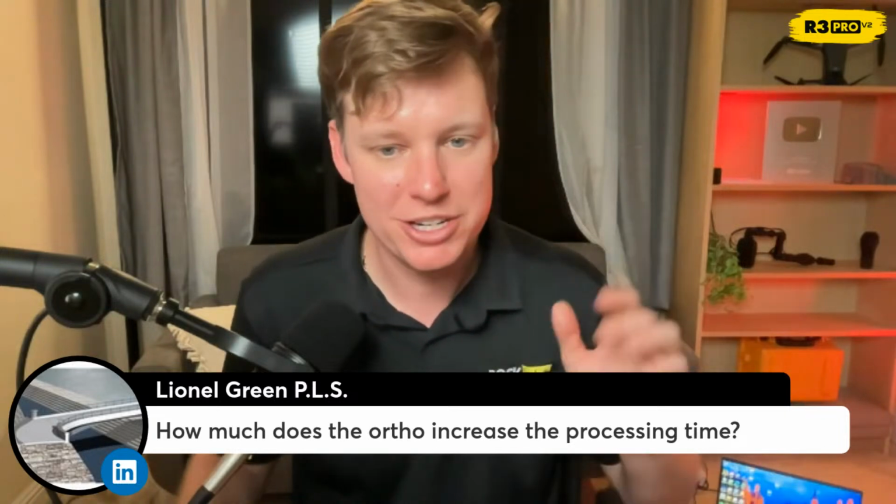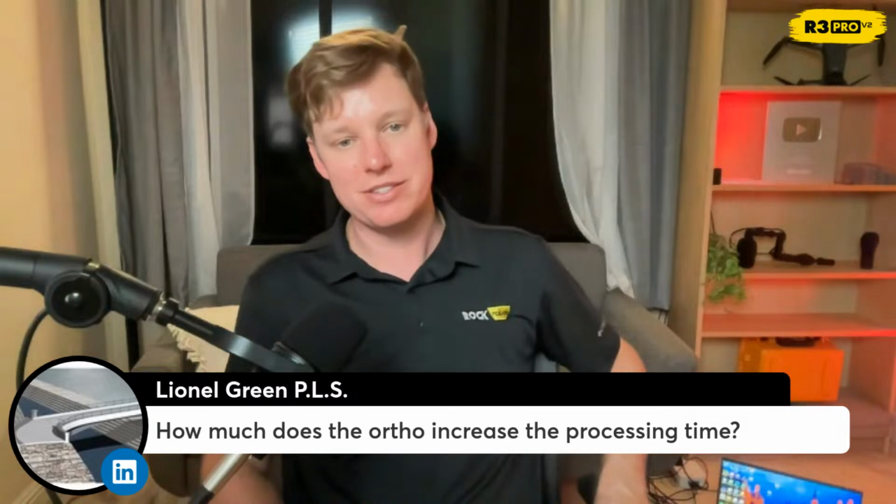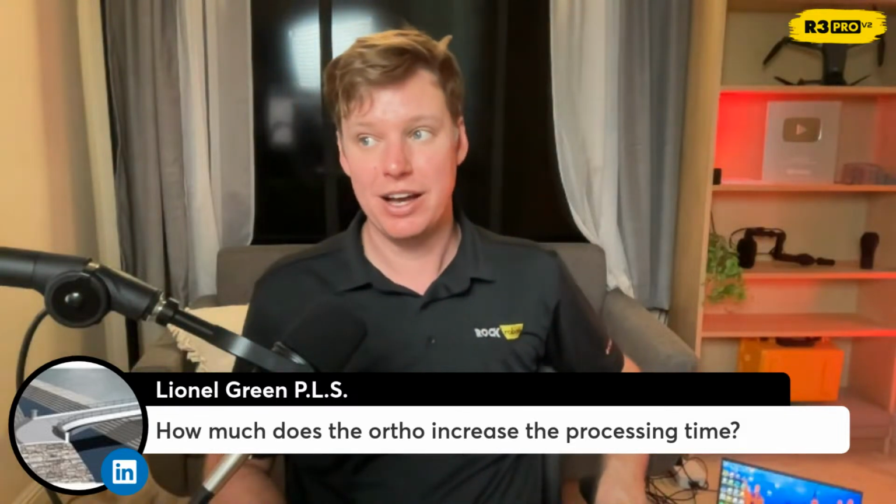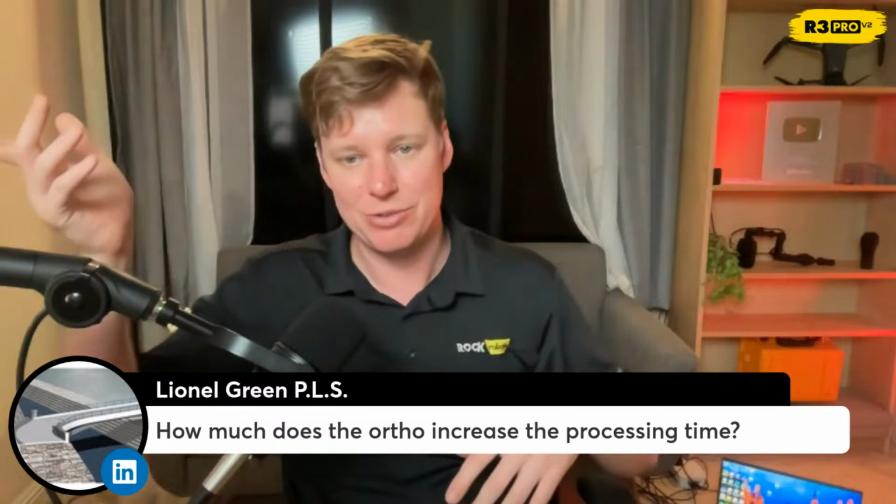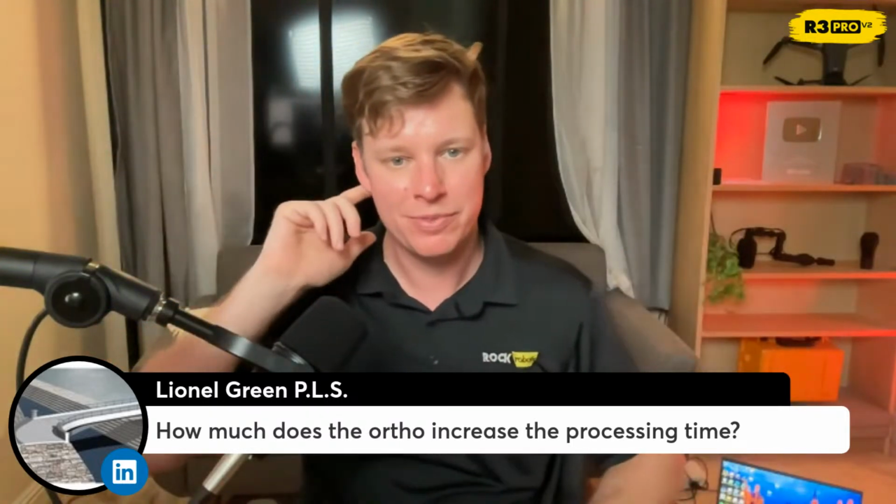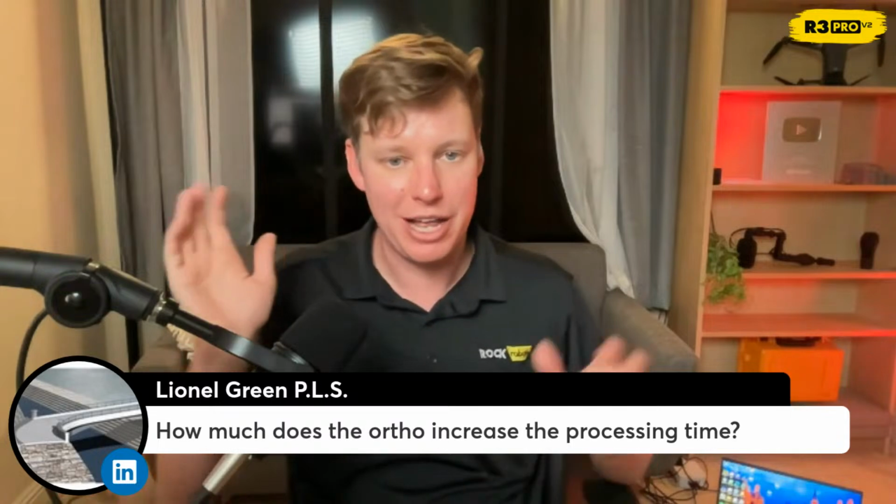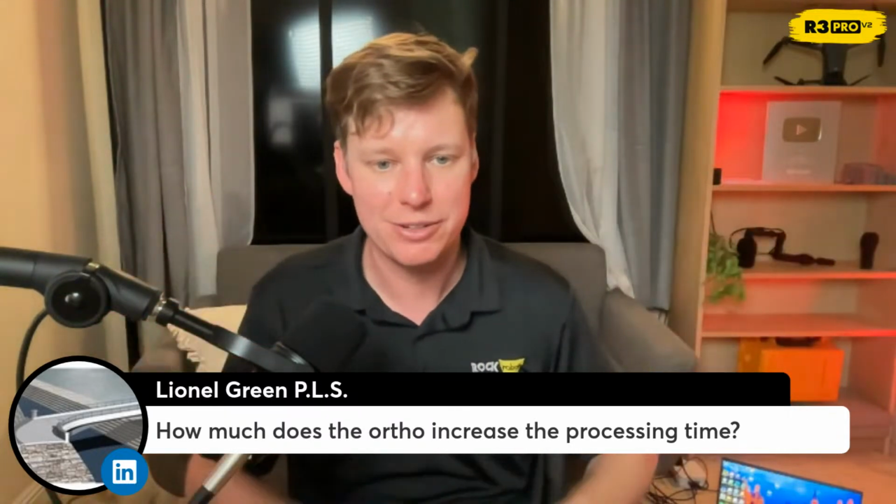How much does the ortho increase processing time? It's about the same. It adds a couple minutes. It's really fast. Like I said earlier, it's about 1-to-1 to flight time. So a couple minutes, because that was only a 5-minute flight, but about 1-to-1 with flight time. And the requirements of overlap aren't as stringent, so you can do less side overlap and cover more area faster.